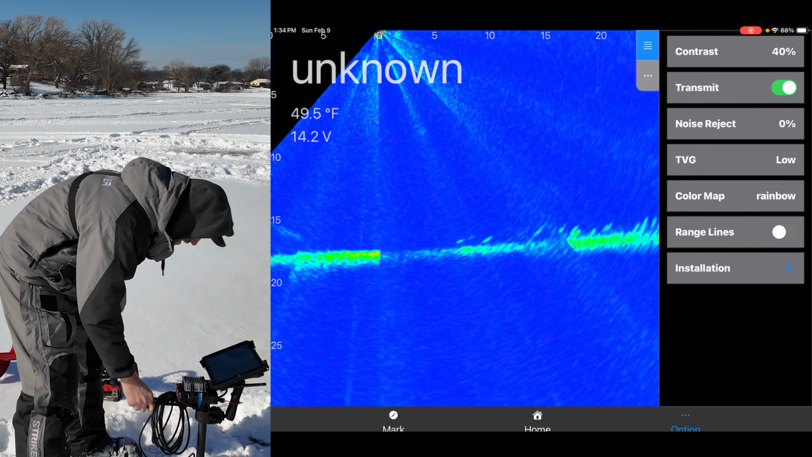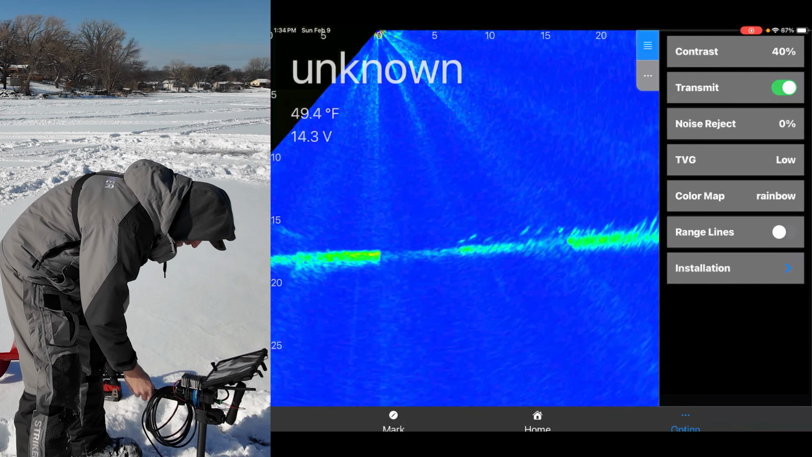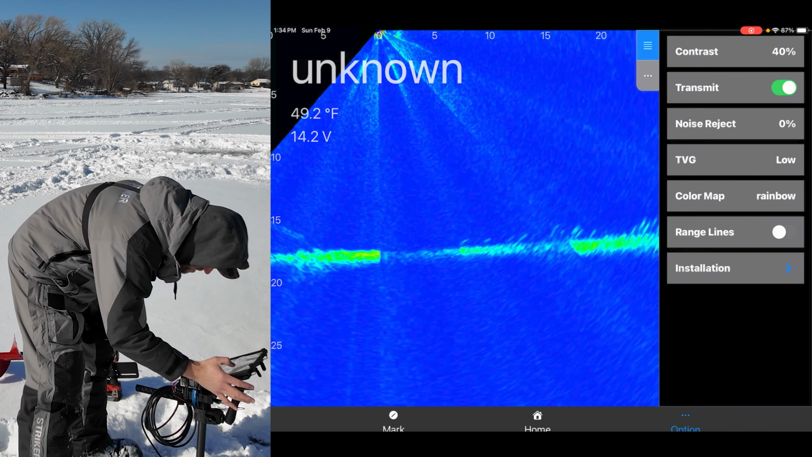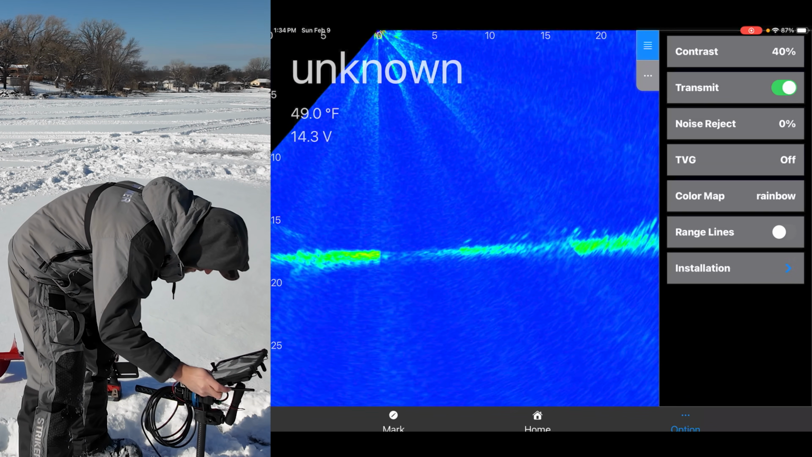So let's go to 40. And you can see we're looking at the bottom of this lake. All right, so let's go TVG off.